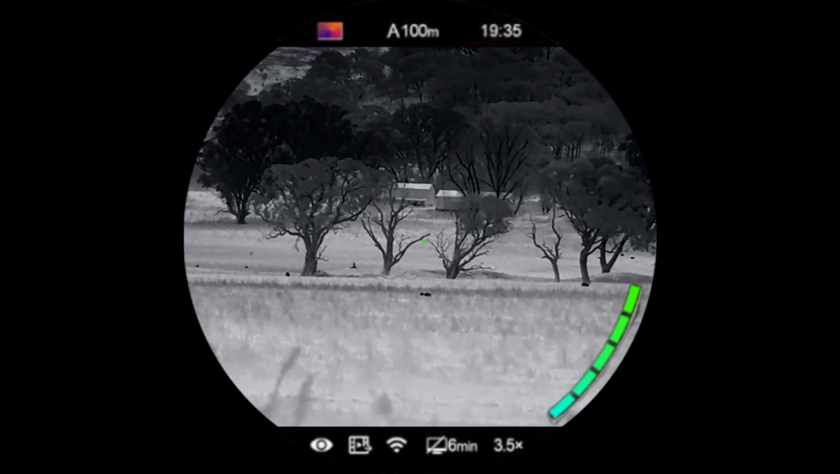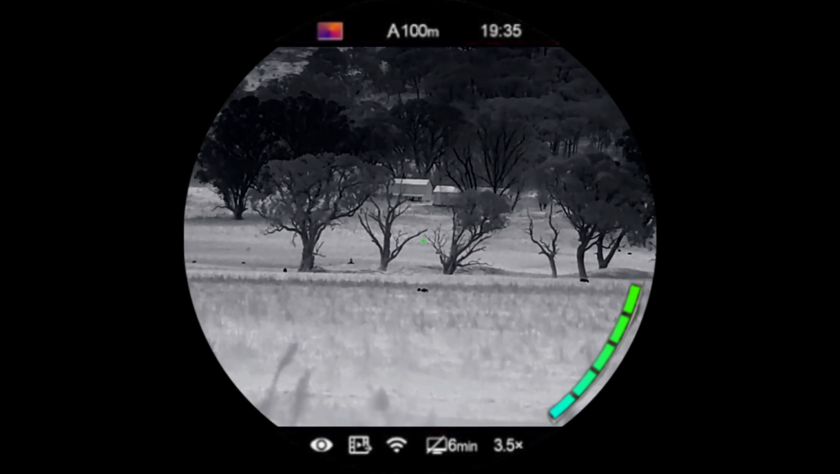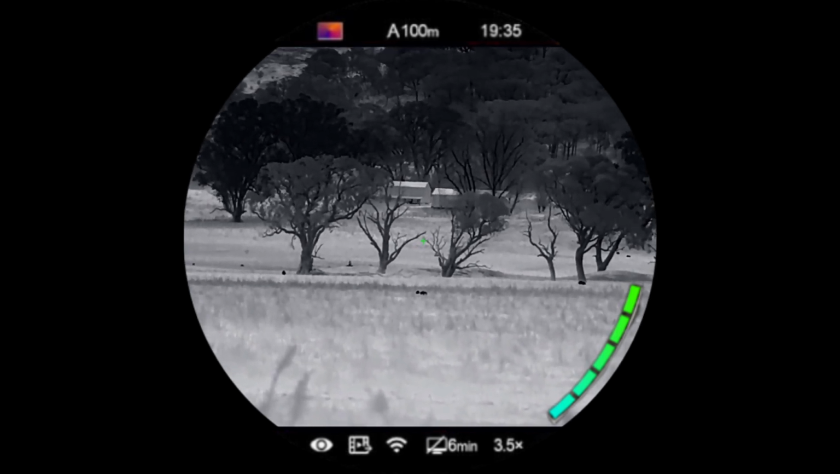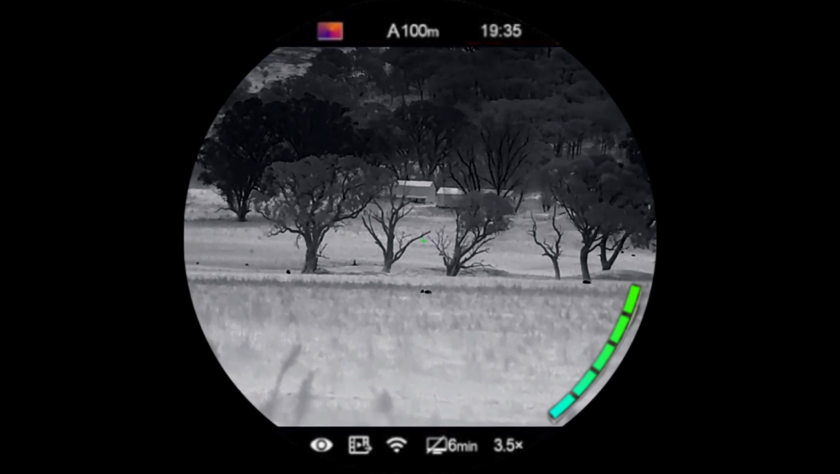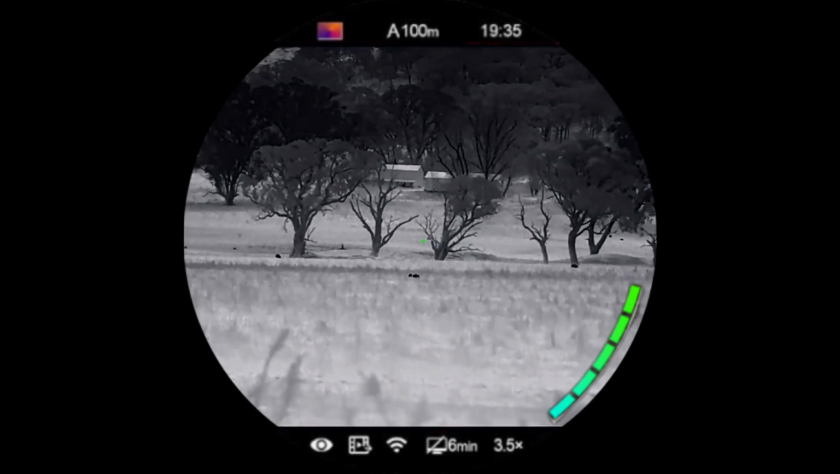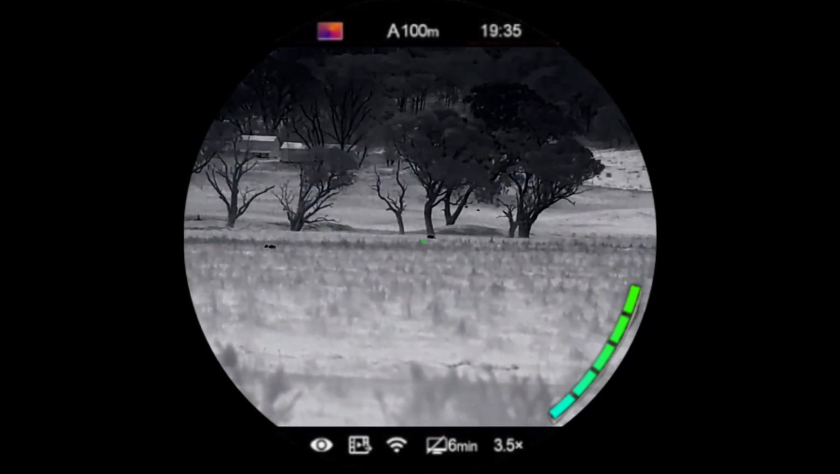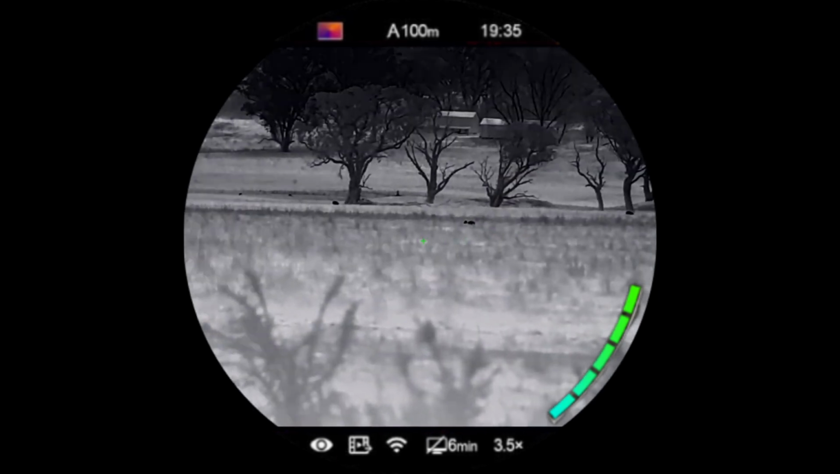Alright, I've had confirmation from the neighbouring property owner saying that yes, if they are pigs, go for it. So I'm going to try and make my way down closer and get a 100% positive ID, because like I said, I do not want to take a shot if I cannot confidently ID pigs.